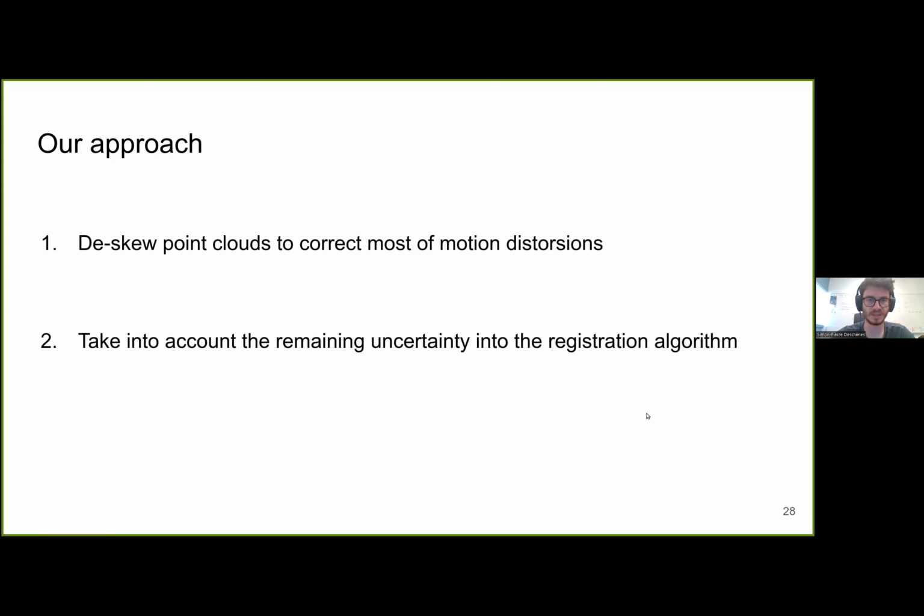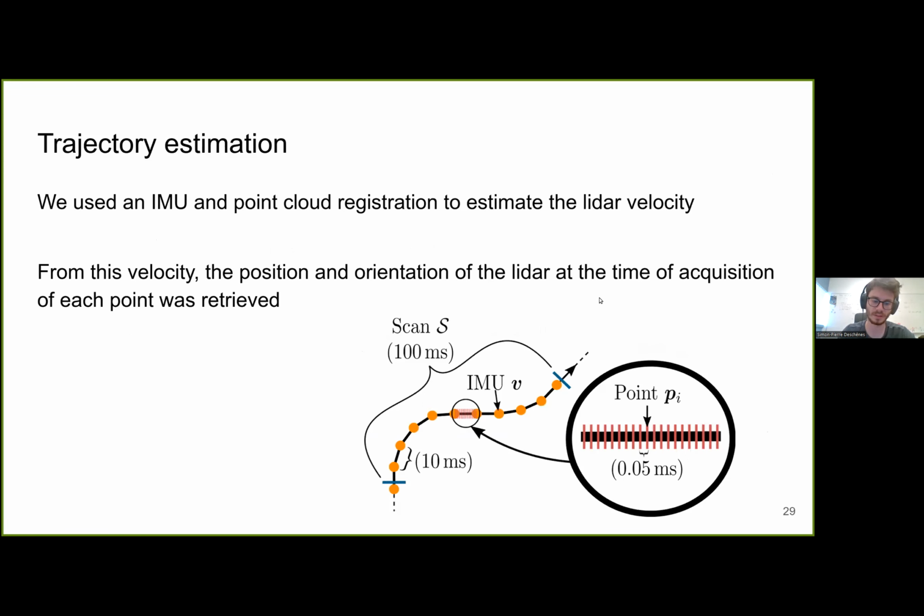Well, here is the approach we had. So first, we deskewed the point clouds. It's still a good thing to remove the distortions as much as possible in the scans. But then we took the remaining uncertainty into account in the registration algorithms, because we wanted to take into account the skewing error that could occur.